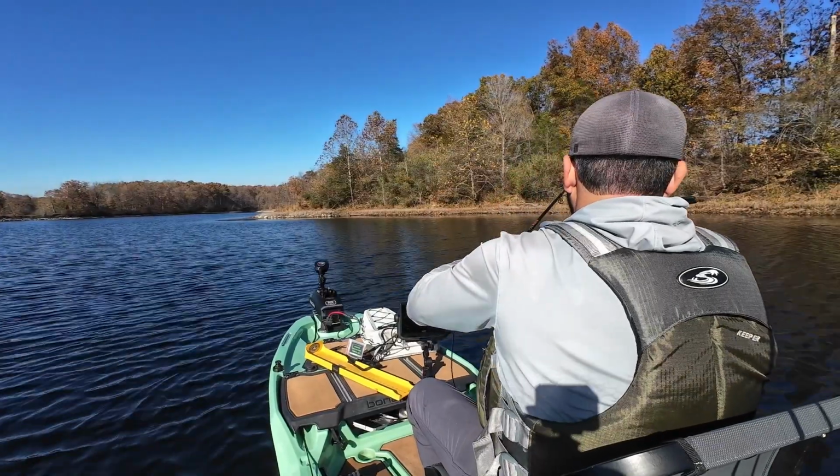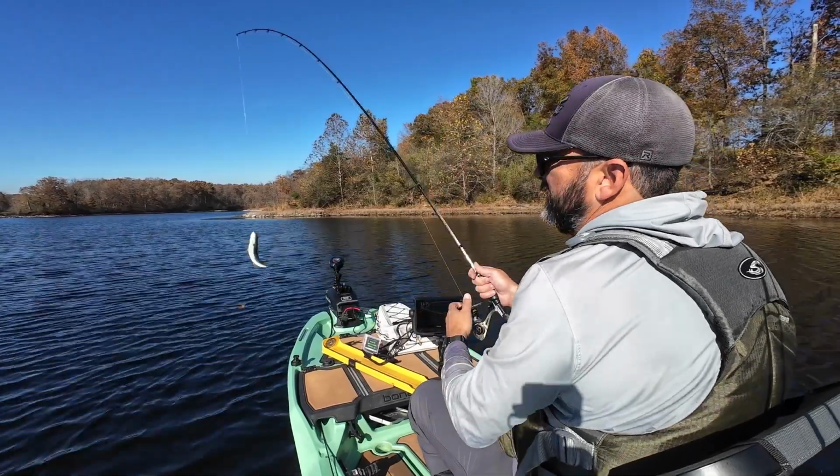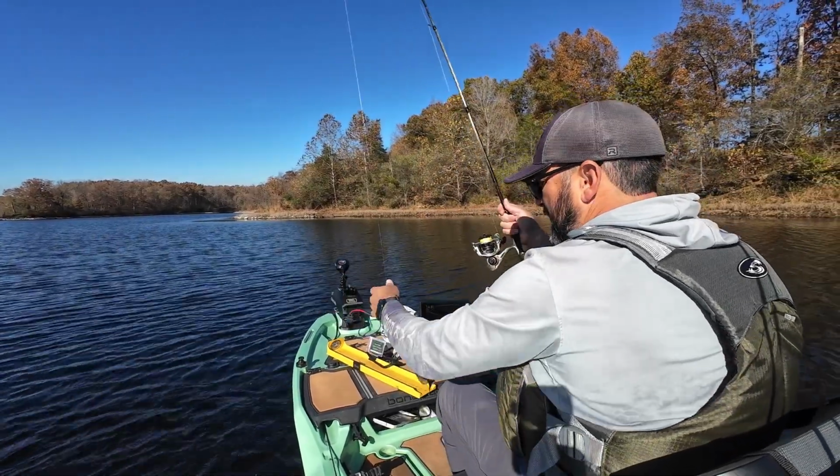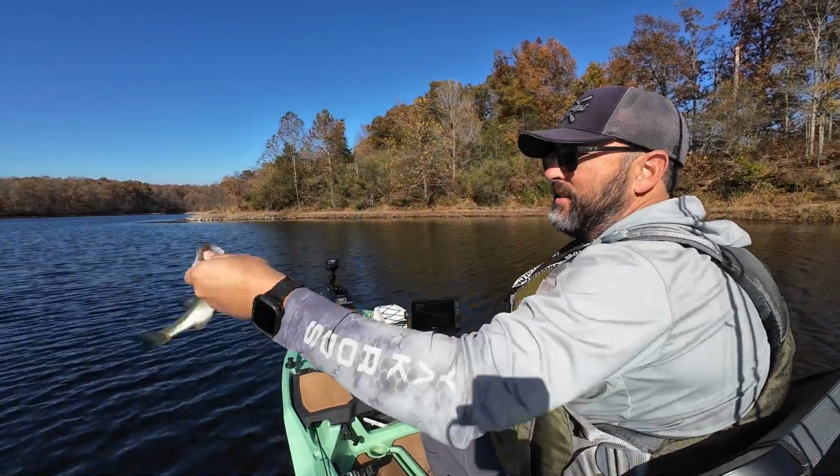Got him. Oh, it's a little bass. I thought it might have been. I saw him get off the bottom, and I was afraid it was a bass. Livescope that one.